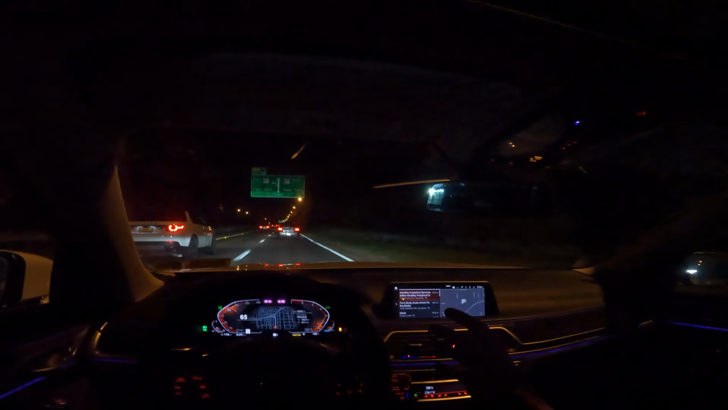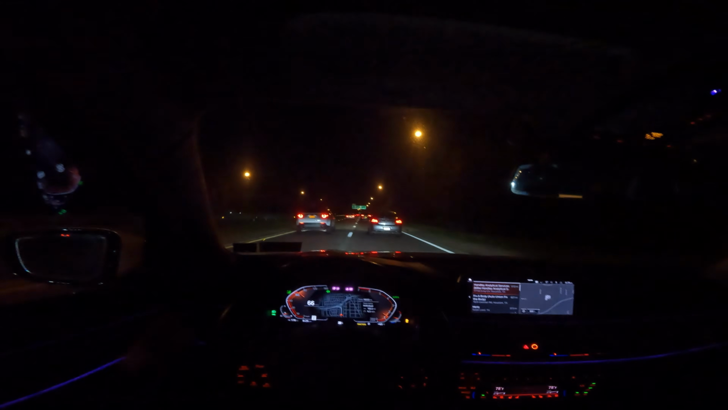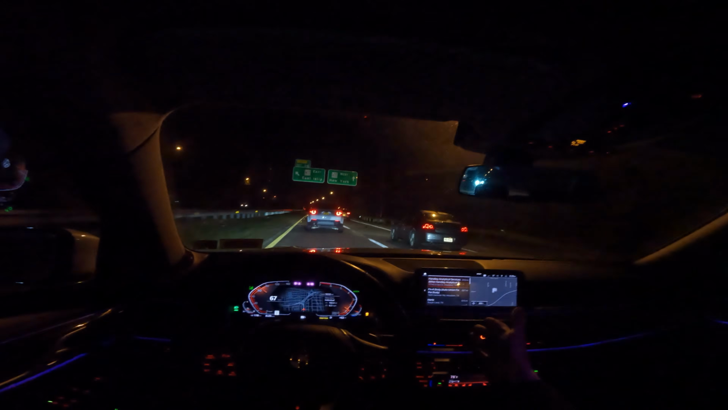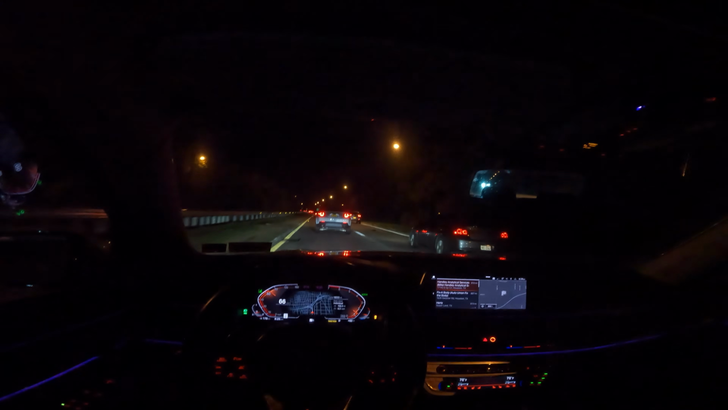Sometimes a tune is just so that when you go in reverse and put the car back in drive, your car camera is now tuned to stay on when you're in drive, or your seatbelt thing doesn't bling bling bling when your seatbelt's not on. Like, you could tune the car for anything. You could tune Apple CarPlay into a car that doesn't have Apple CarPlay, that type of stuff, right?